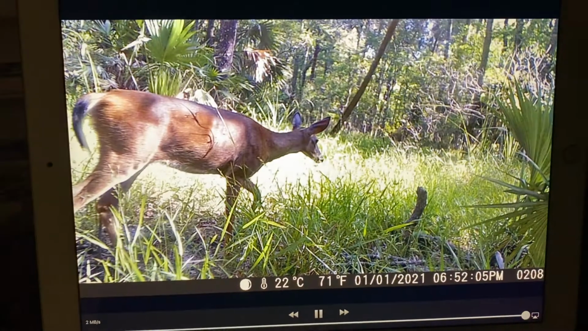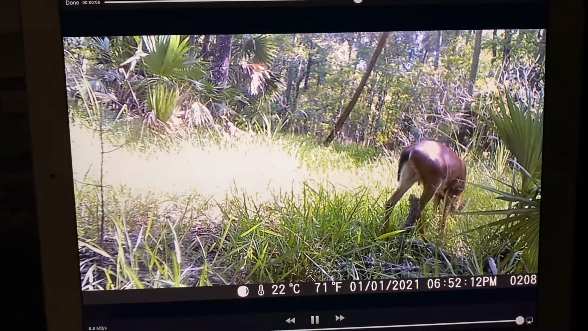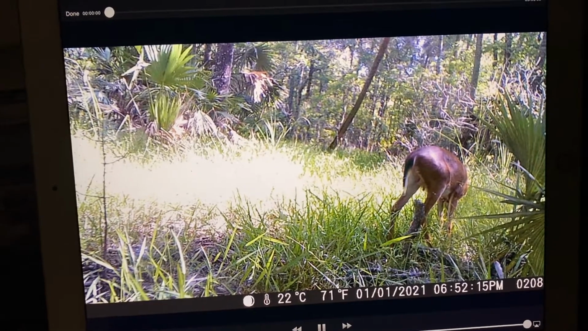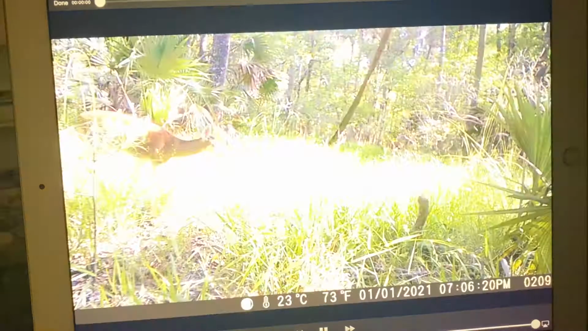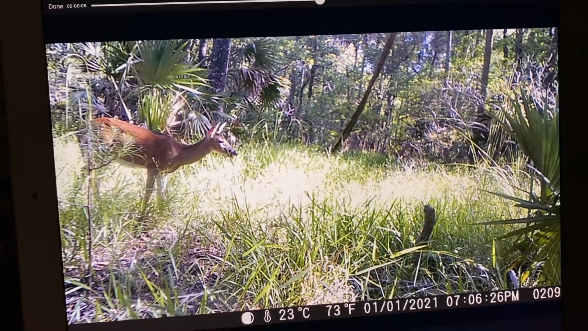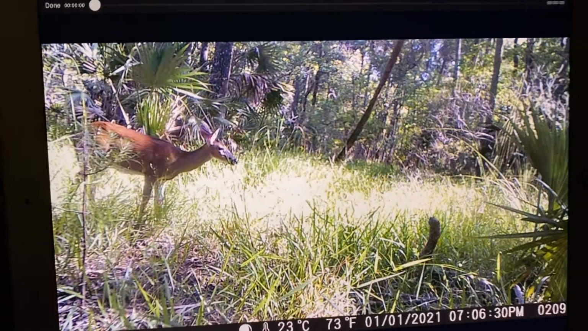This might be the card where I get HD evidence. I don't like to put my cameras this close to the ground, but this time I wanted to. Something told me to do that. Because I'm not really here for the... This is chewing away.